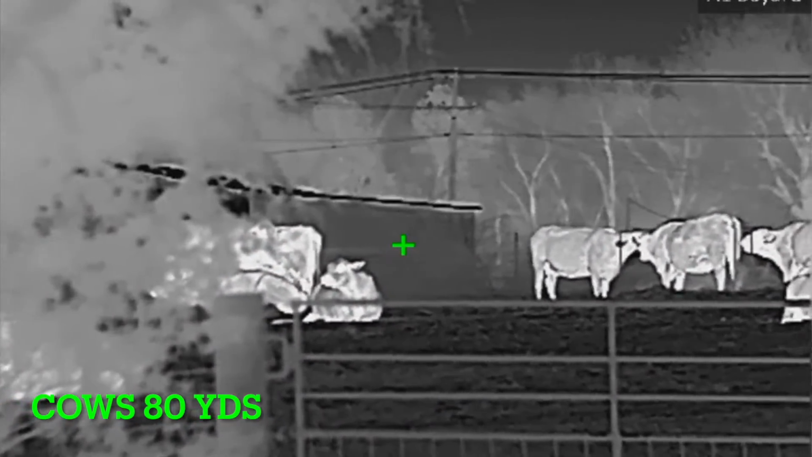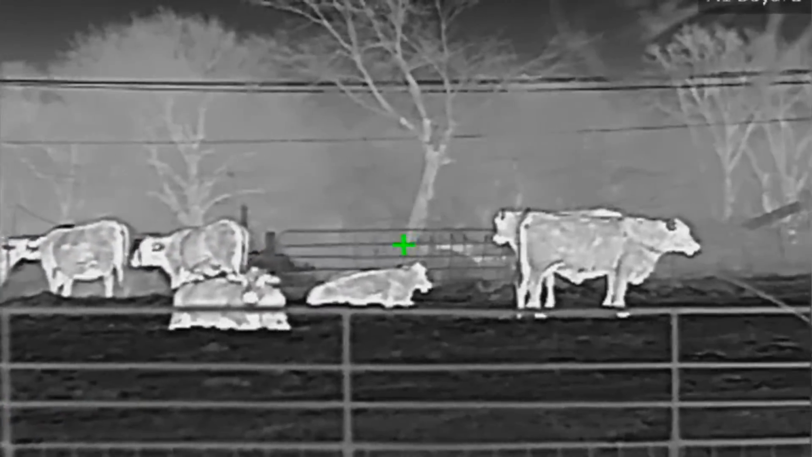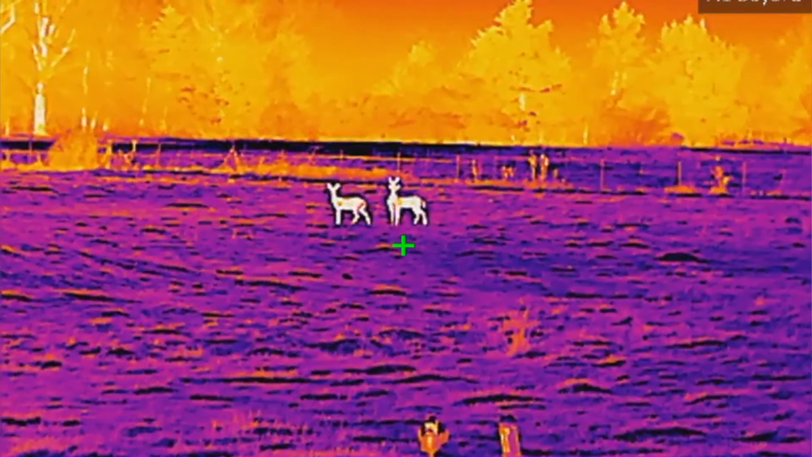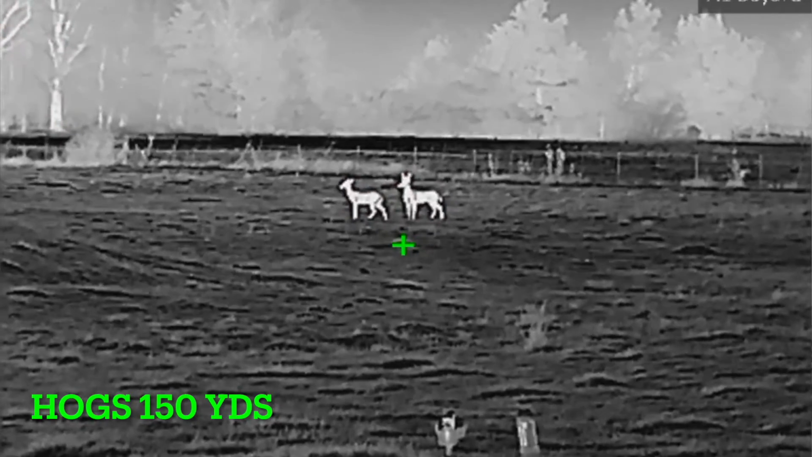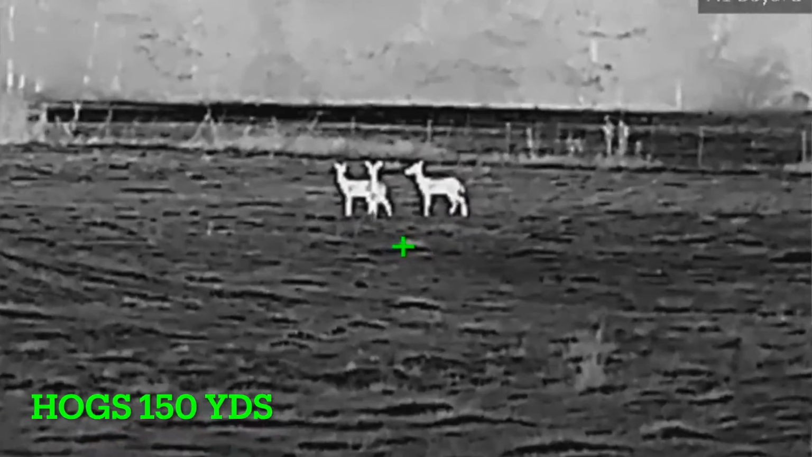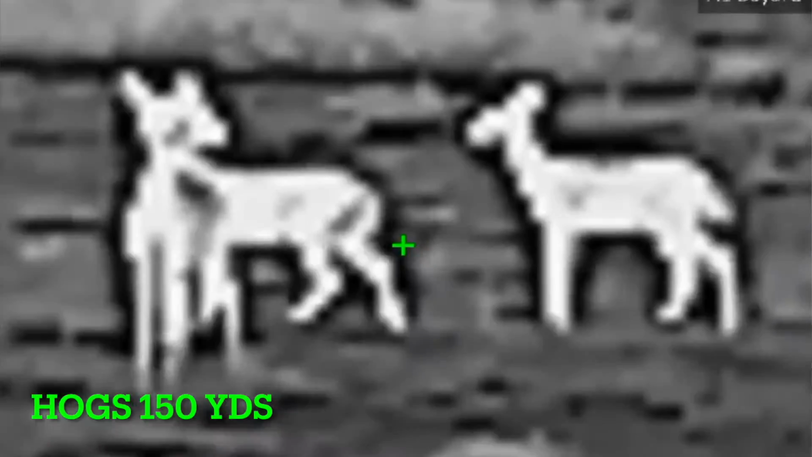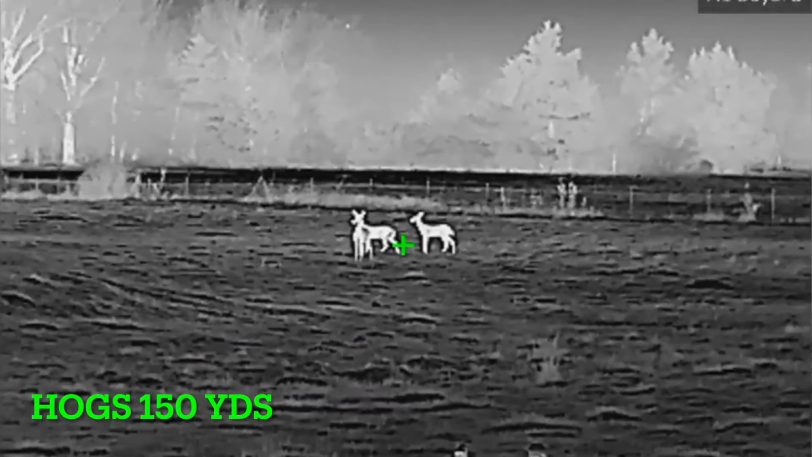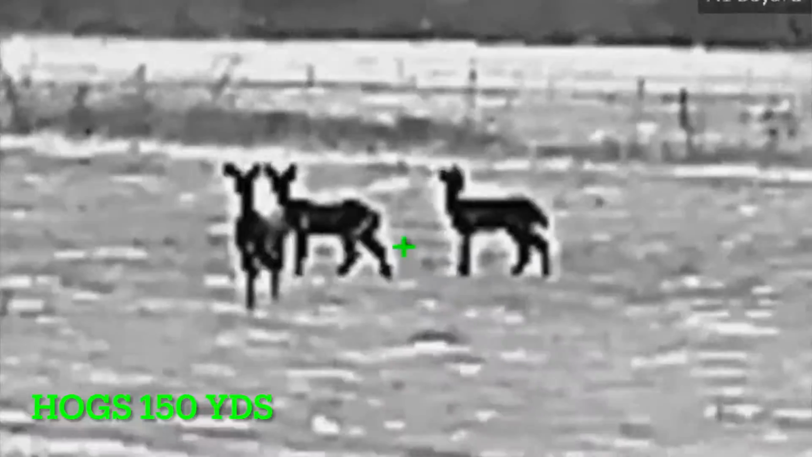So the image quality on the version 2 Rattler TS25, in my opinion, is substantially better than the Rattler TS25 version 1. You get a base magnification improvement to 2 power, and you're also getting a better image. You're going down to a 12 micron, so you're getting a higher resolution, more dense image, which gives you, in my opinion, a better, clear picture. That was another giant upgrade that I thought was really awesome of AGM, to be able to improve the image quality on a $2,000 optic and still keep the price the same.